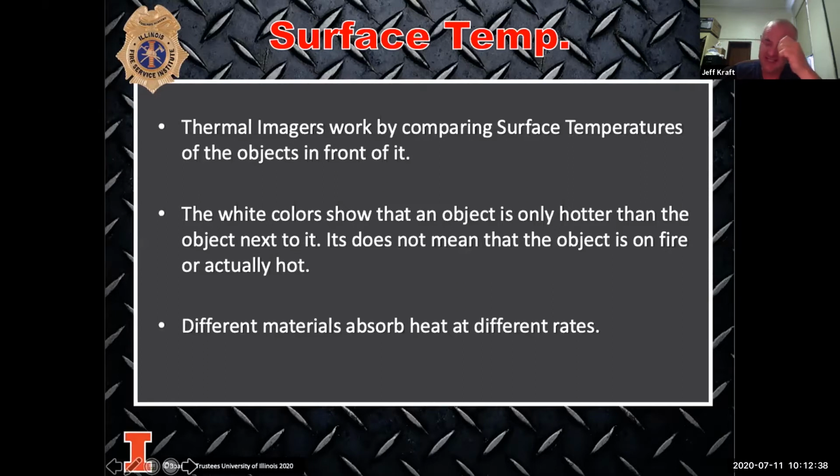The things in the camera that are the hottest are going to be the white colors. So if I was to take that camera off the rig and point it on the bay floor, one of the firefighters is probably going to show up as the hottest thing on the bay floor. Inside the building, the firefighter is probably going to show up as black, not white, because in the building, everything else is going to be hotter.